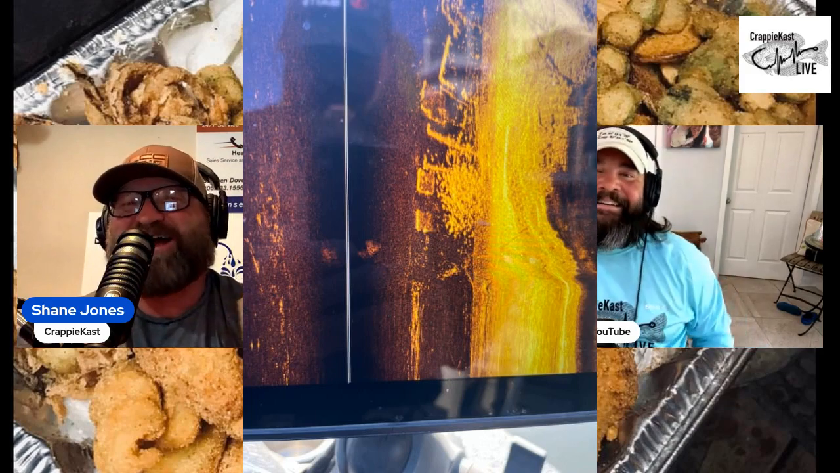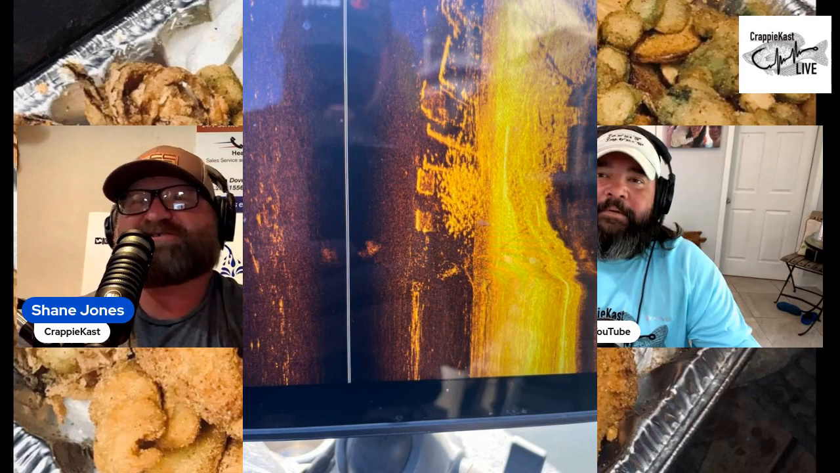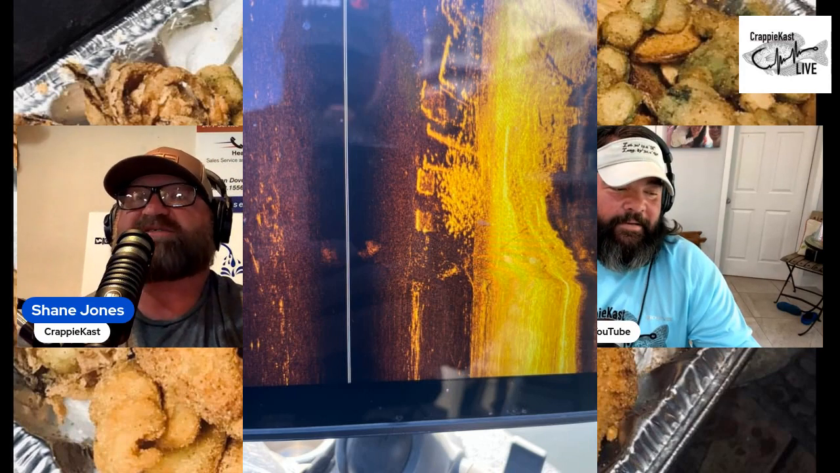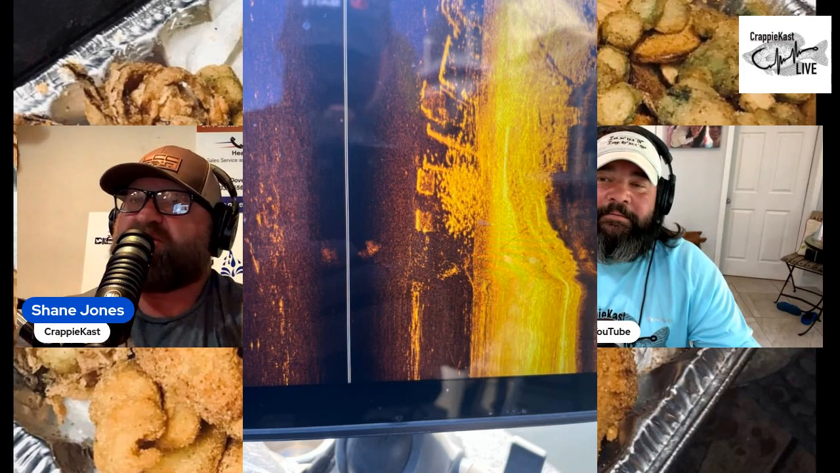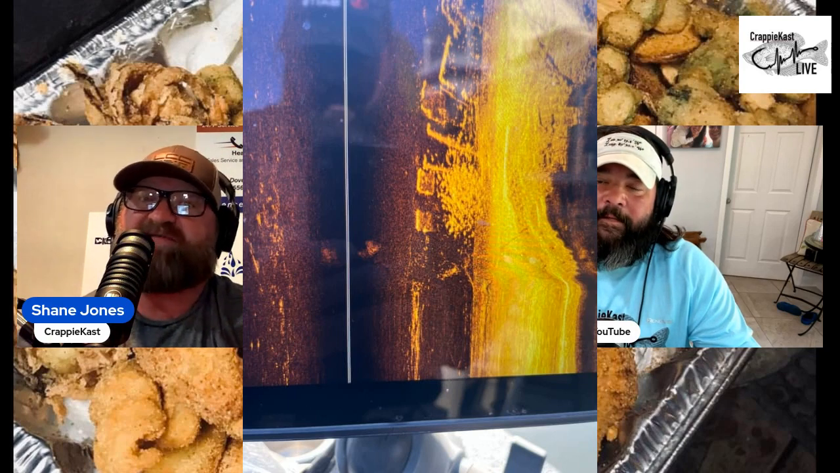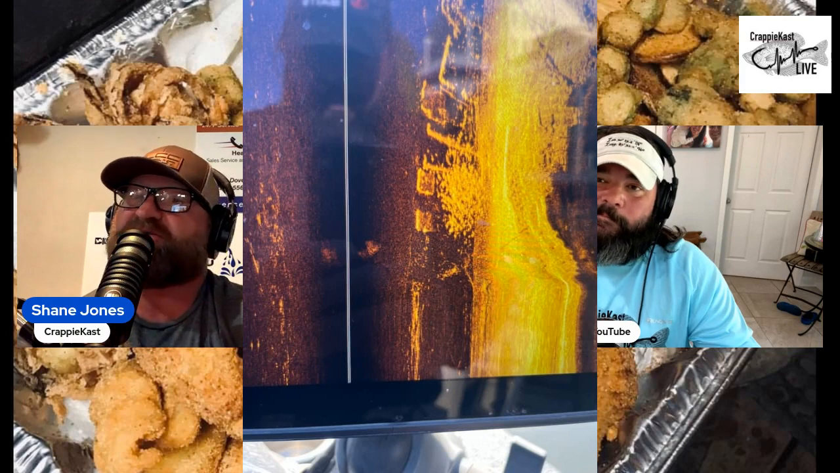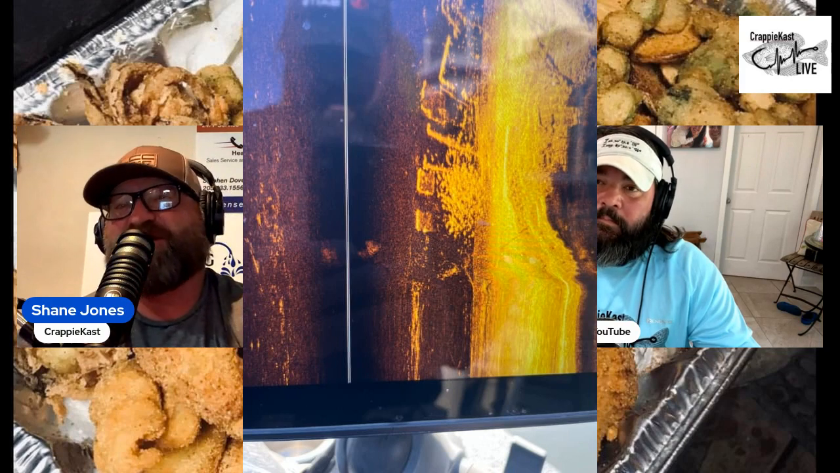It is unbelievable, guys. When you're side scanning, it's blatantly obvious. You're like, whoa, that's something. And the good thing is, you see them on the side scan. You get in there with your live scope or whatever. You really don't have to have a live scope in that scenario. You're just going to shoot in there, count your jig down, and whatever they bite. You don't need side scan to get the job done right there.